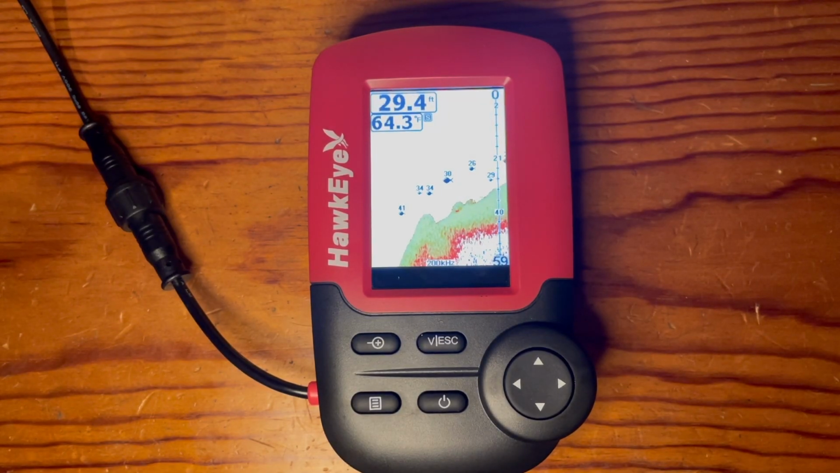This unit gives you the availability to adjust for the keel offset. The keel offset feature is used to adjust the depth readings displayed by the device to compensate for the depth of the water required for your vessel to operate. So that's typically referred to as the vessel's draft.